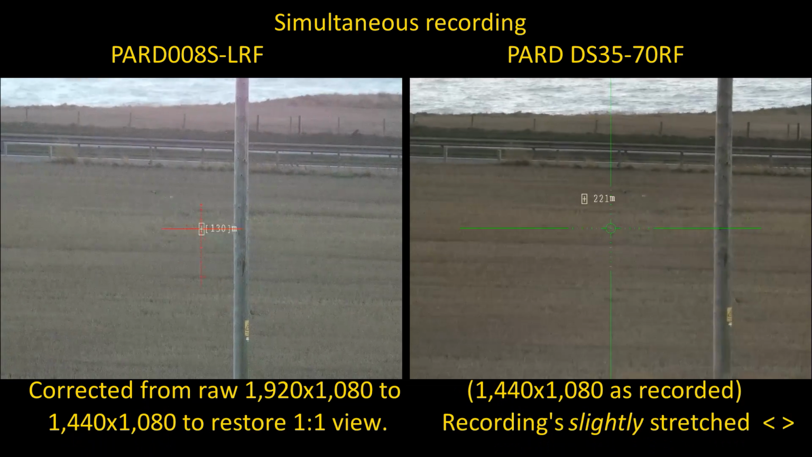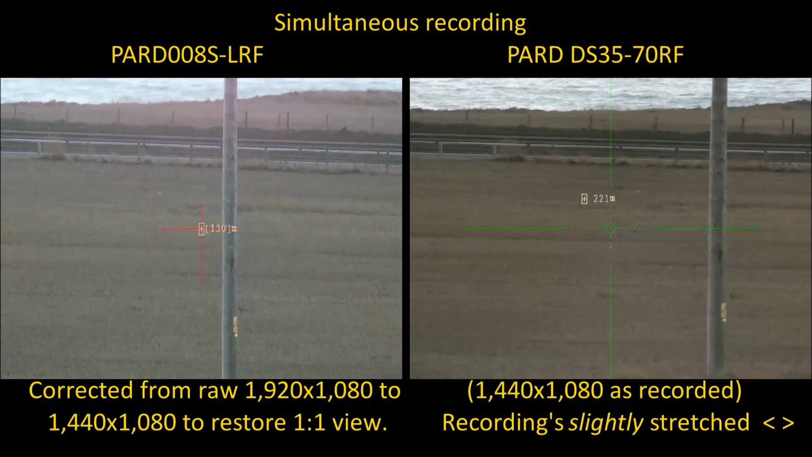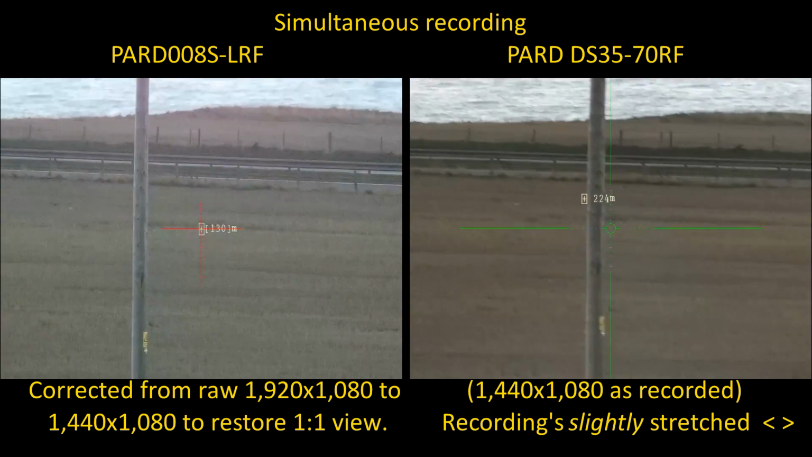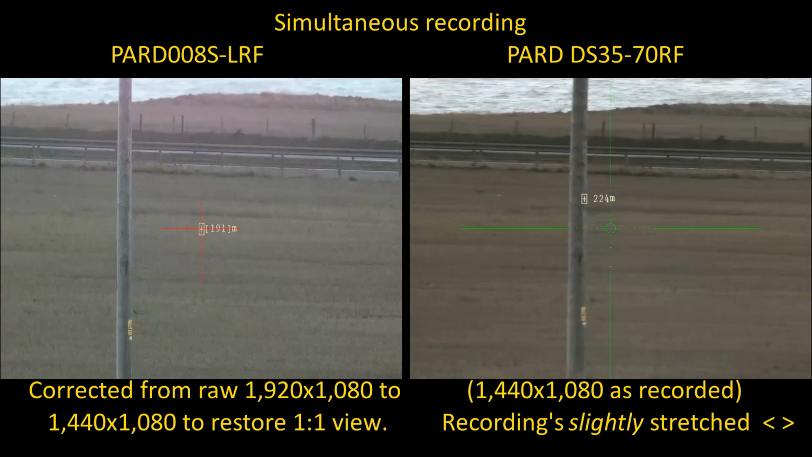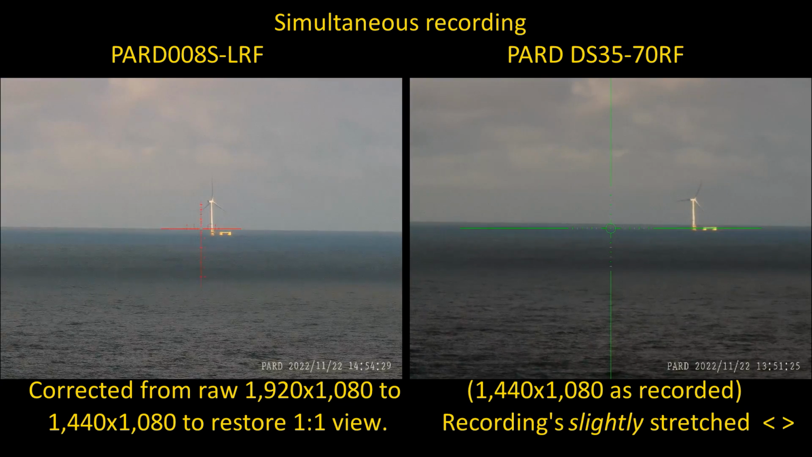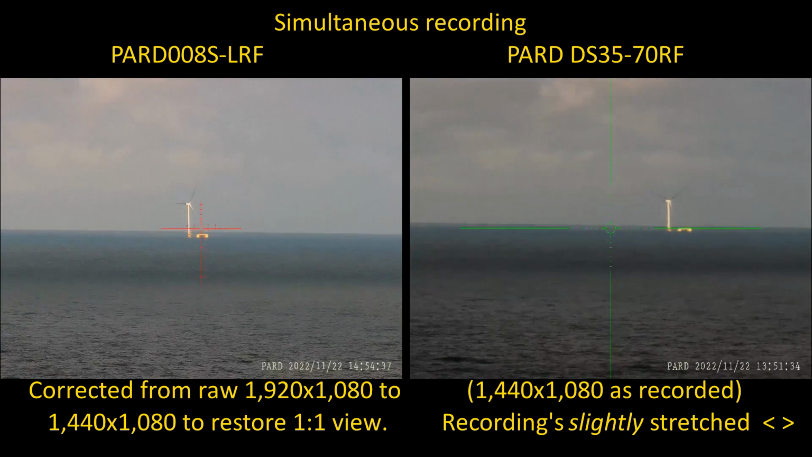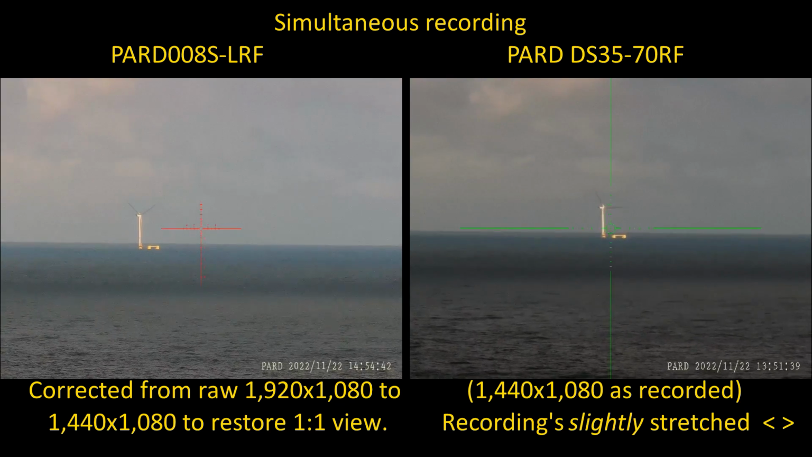Quick image comparison here. You can see the Pard WS LRF on the left. Its LRF is measuring to the right of the reticle, whereas the new Pard DS35 on the right, its LRF is obviously measuring to the left of the reticle, which you can tell by the distances snapping from 200 to 300 meters down to about 130 or so. Now I direct both scopes up towards the horizon, and this wind turbine is about 9 miles or 15 kilometers away, and I just get the focus reasonably sharp, film for a few seconds.